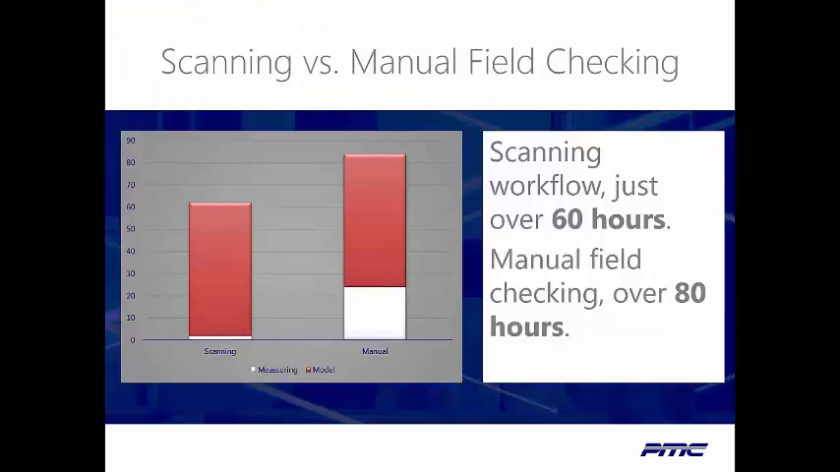So here again, we're going to talk a little bit about hours. Now it's important to mention that these again are estimates, because what we're producing with scanning simply cannot be produced with a manual field check. It's not realistic to think you could get the level of detail and the precise measurements that we generate from scanning through any form of manual measurement.